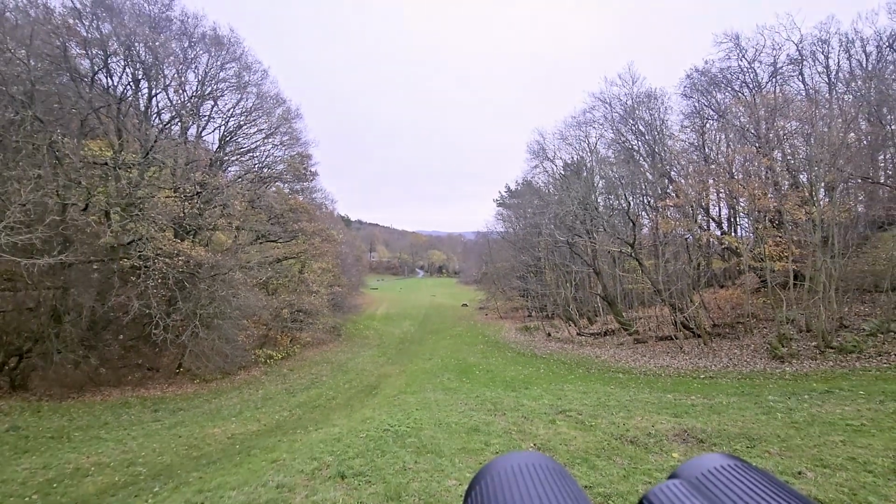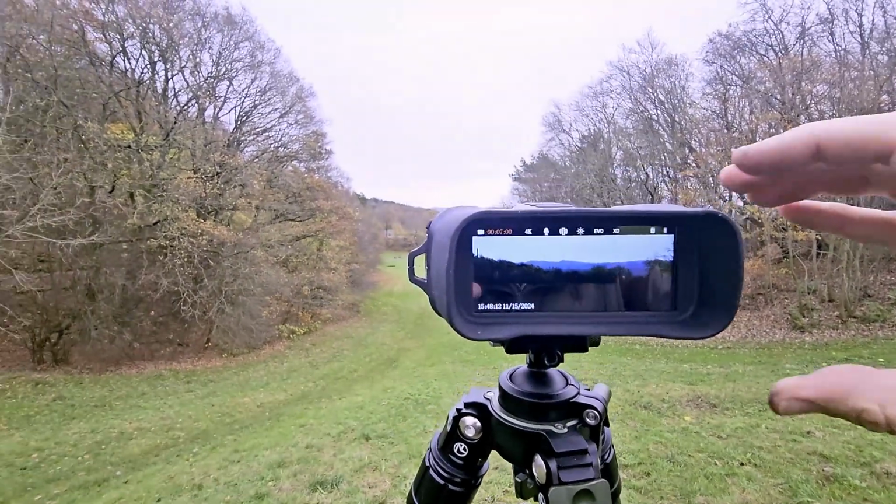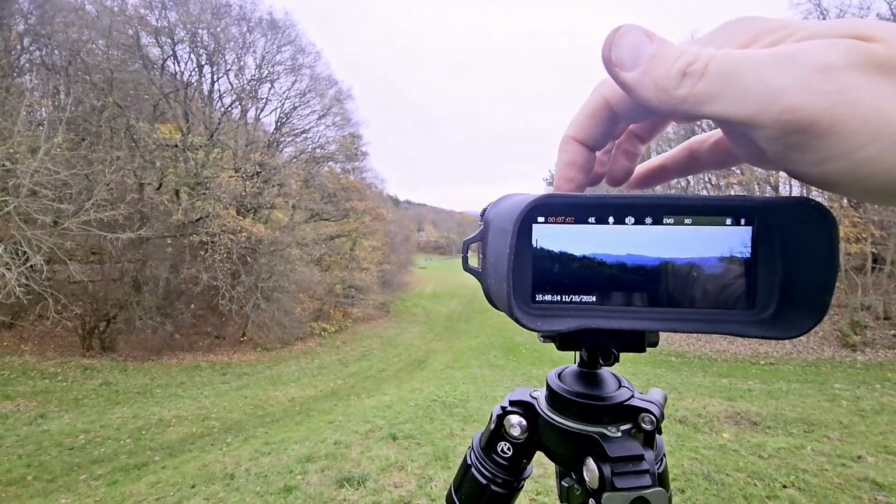I'll put these two video images up next to each other and you can see which one you think is better. The Samsung Ultra is shooting 4K, and so is the Cigman, or so it claims. Of course, I can zoom a lot more in and out on this than I can on the Cigman. I'm just going to zoom in all I can on the Cigman.